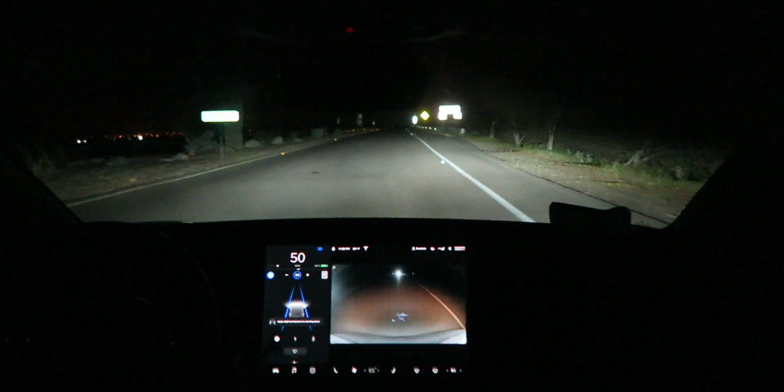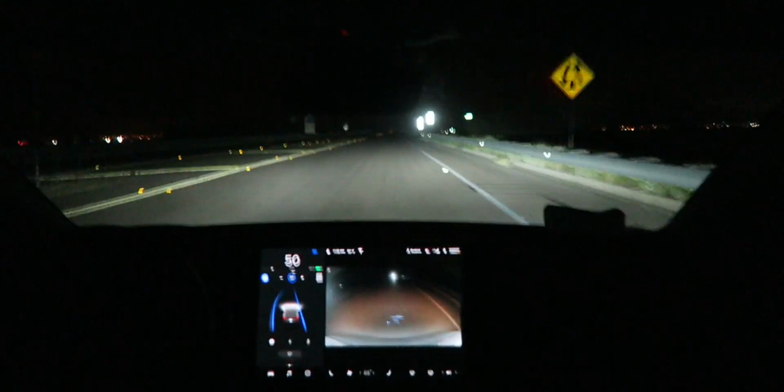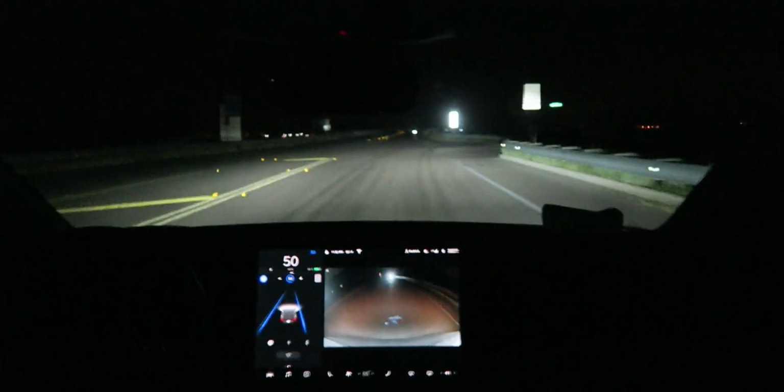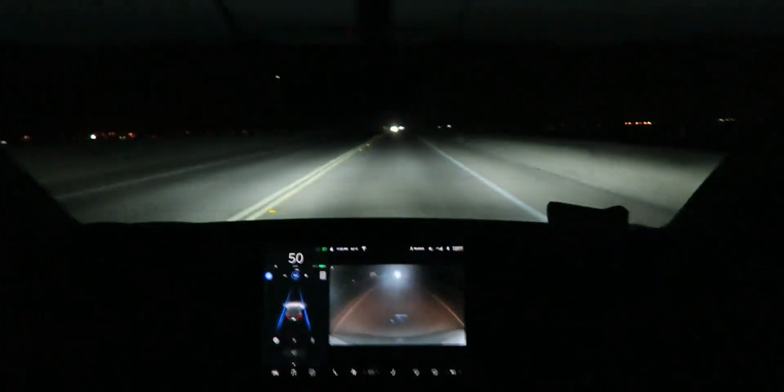Let's see how long it takes for it to widen the lane on autopilot. It did for a second. Yeah, there it goes. Right now we're going to just keep heading on straight. Do not pass. Autopilot doesn't know how to pass anyways.